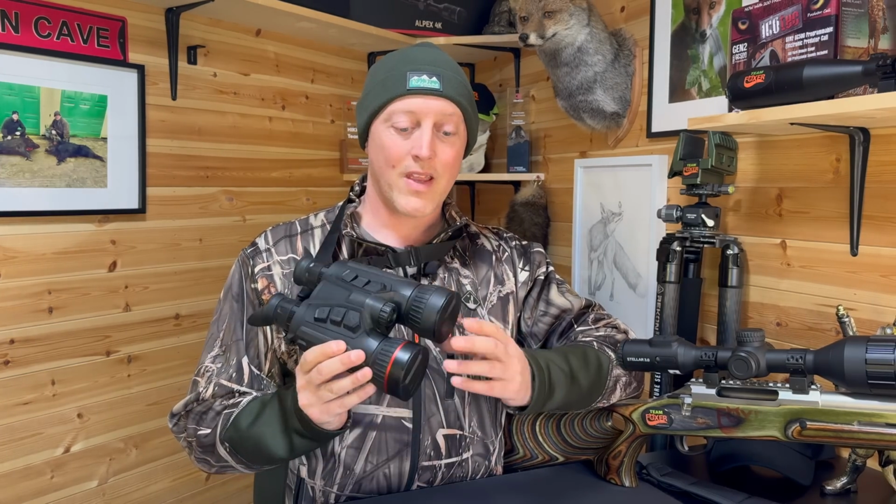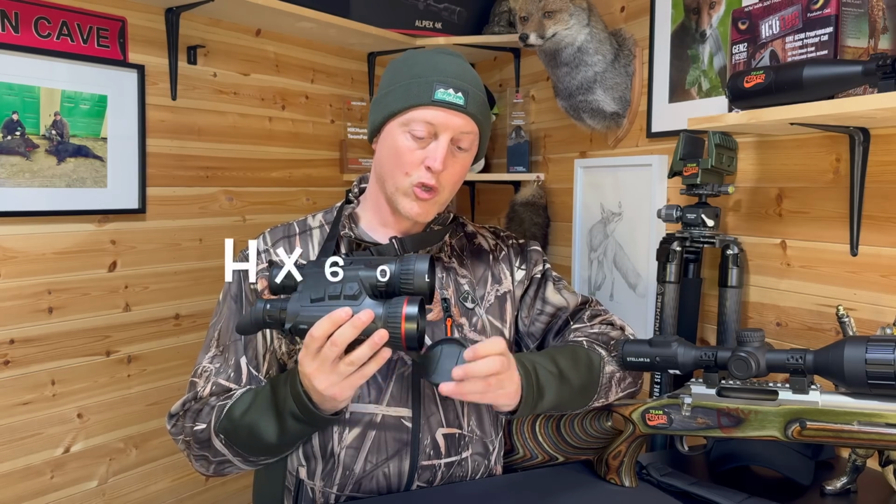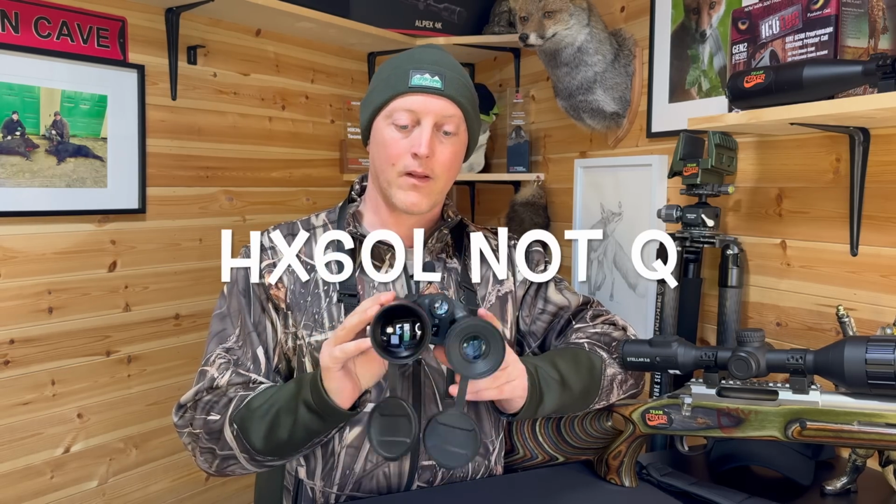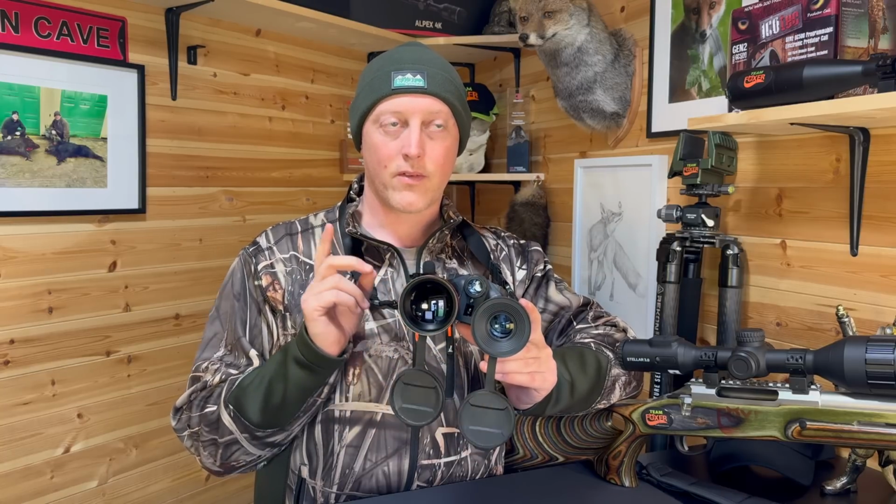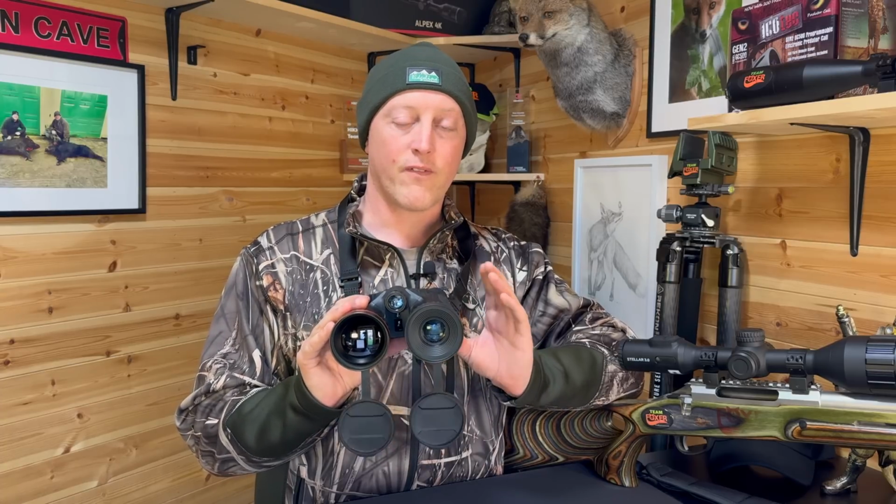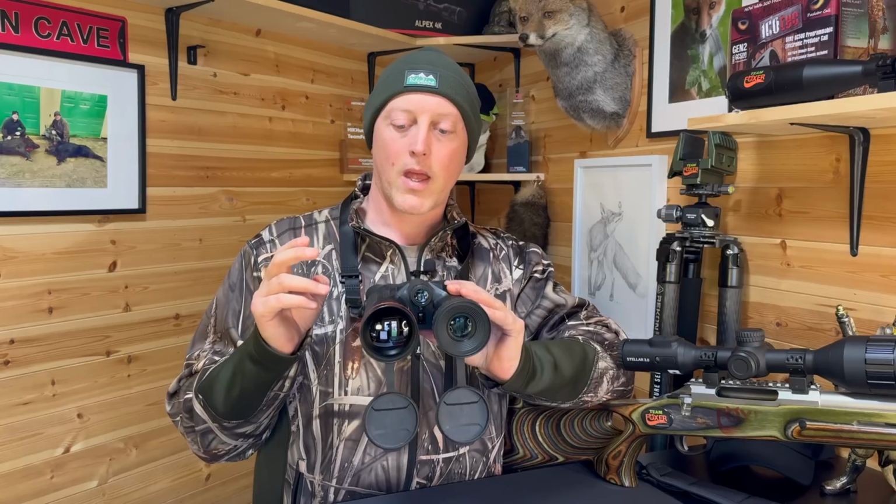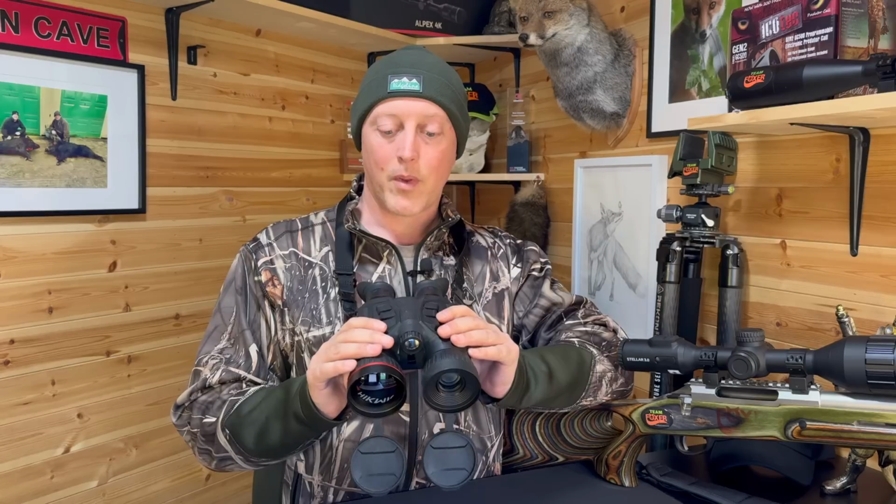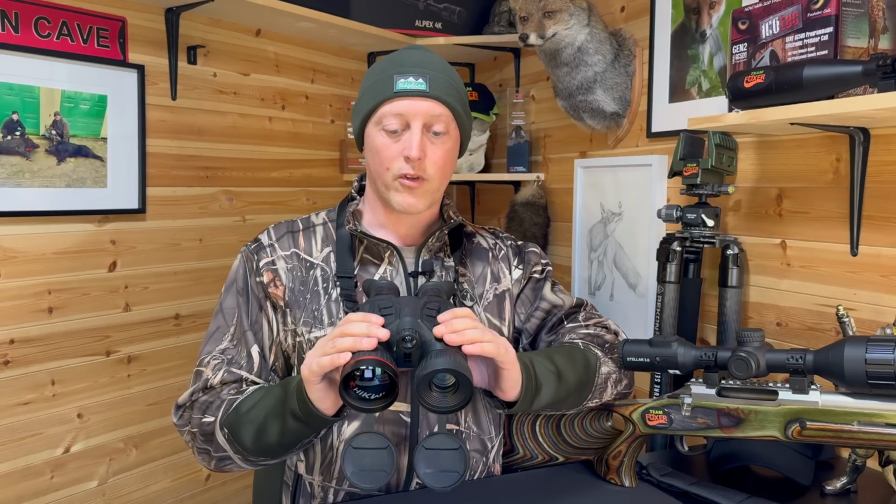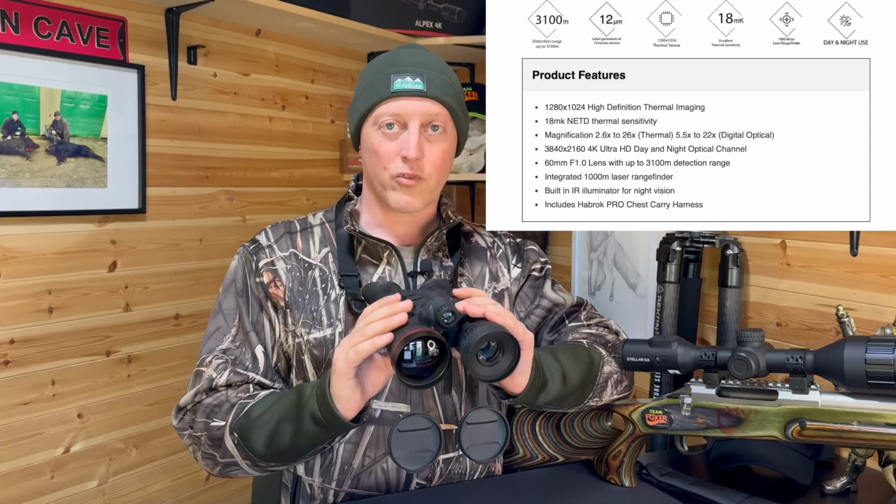Okay, so this is the Habrok Pro HX60L. It's the flagship model in the Habrok range. There is a Q50. The main difference between the two is that the Q50 has the 640 sensor, same sensor that's in the Stellar 3.0, and the 1280 sensor that's in the 60 is obviously a higher resolution sensor. There of course is a cost difference, but fundamentally the principles are exactly the same.